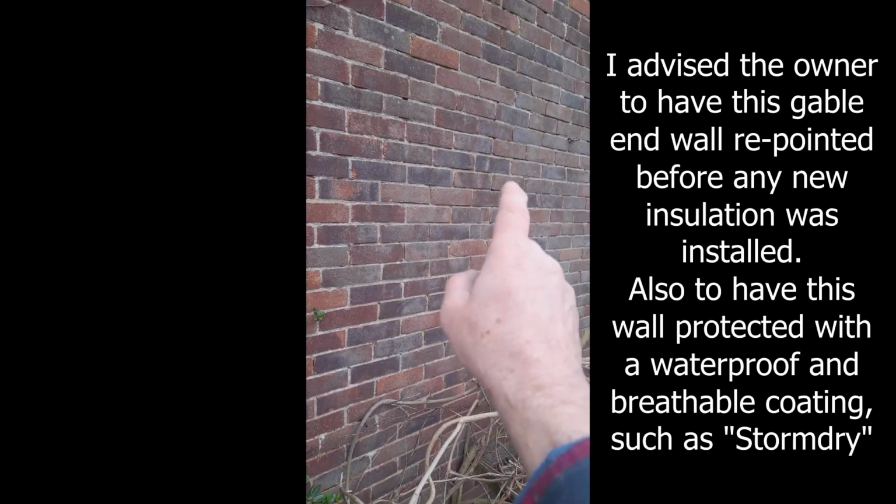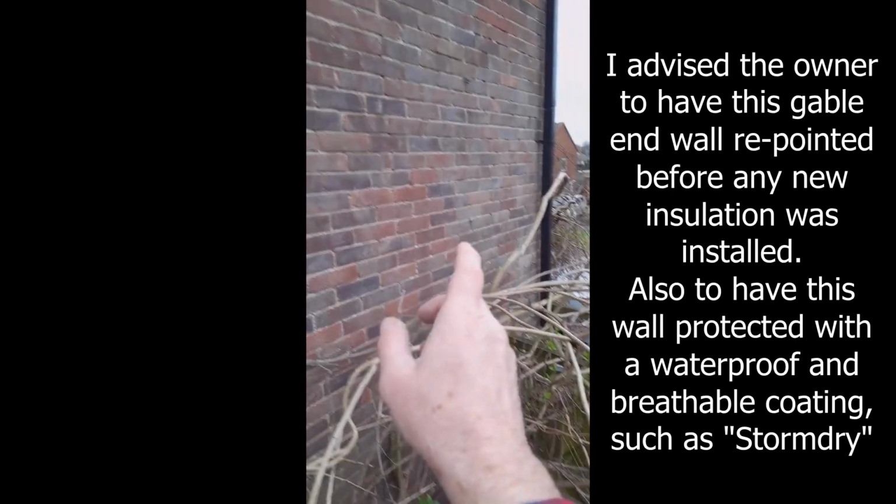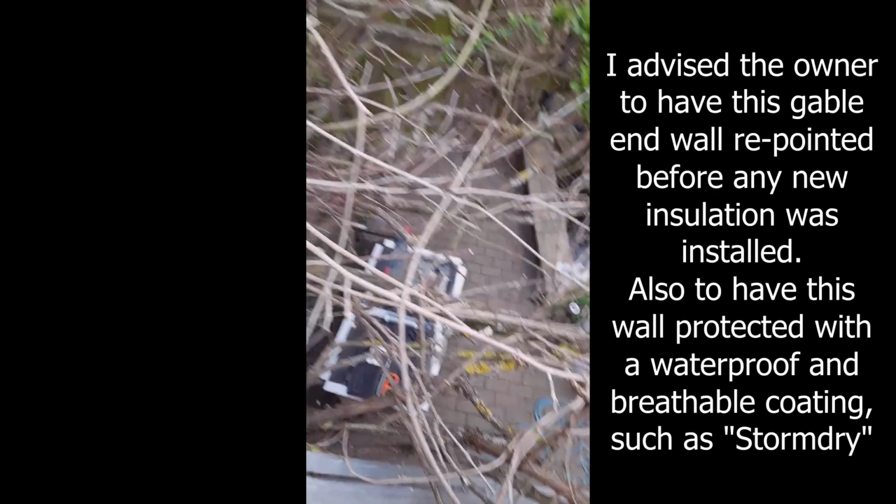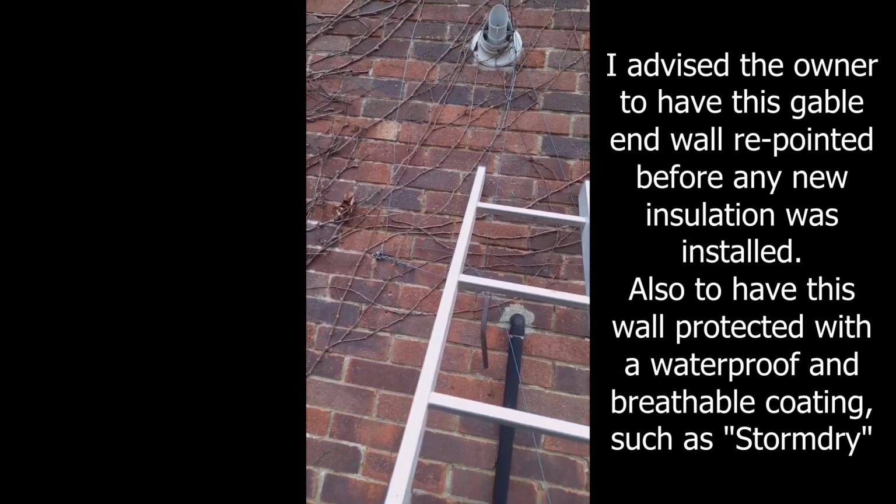So now you can see it better. I will drill a hole. I'll put the ladder up maybe over there somewhere. I've put the ladder up through here. So I'm going to drill a hole here, and I will edit the video and show you the results.